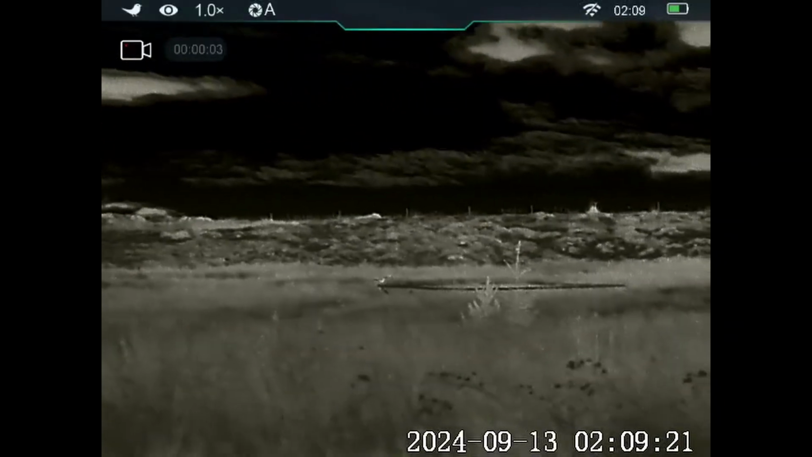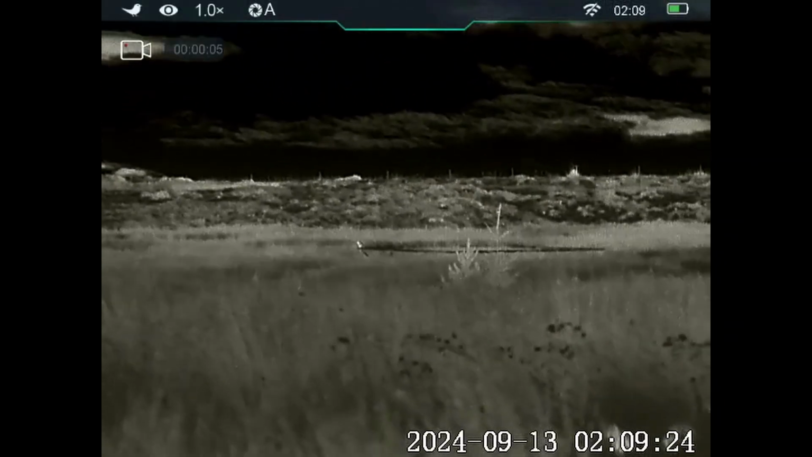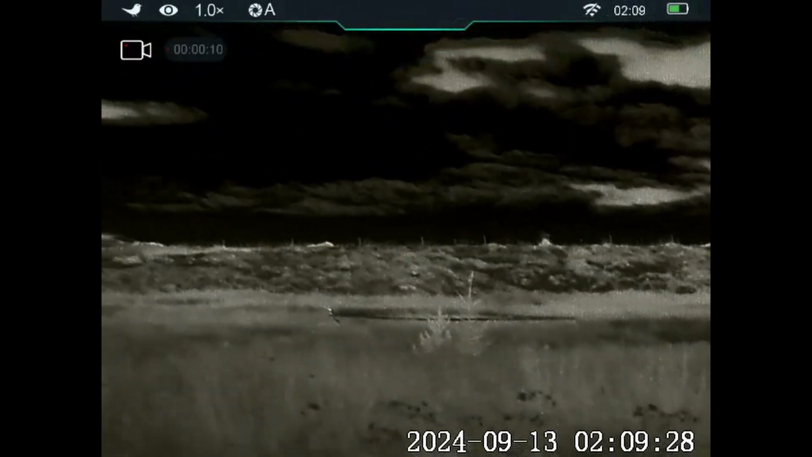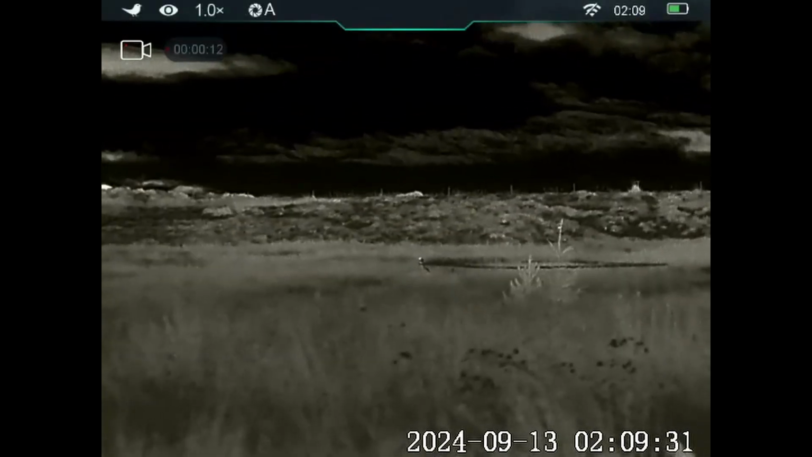Well, I've been sitting here waiting for ages to see if it'll turn up again, but there's been no sign of the fox back. I think it knows I'm here for the night, and it went really quiet.